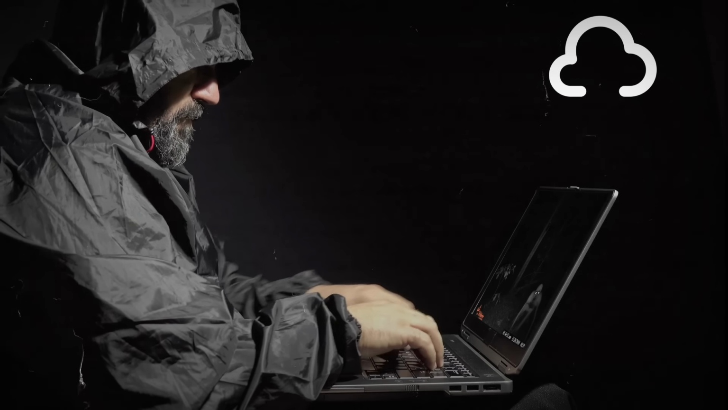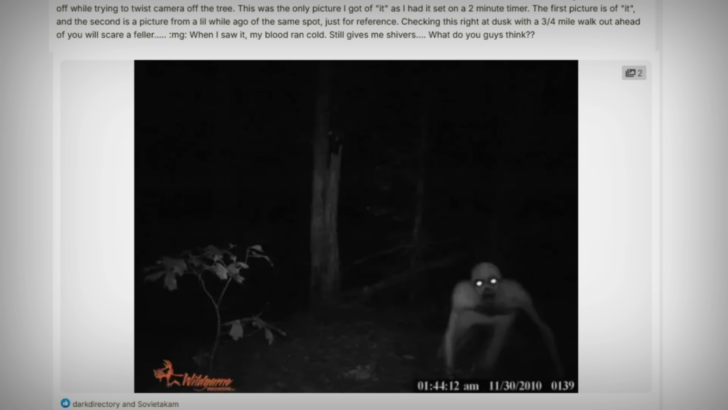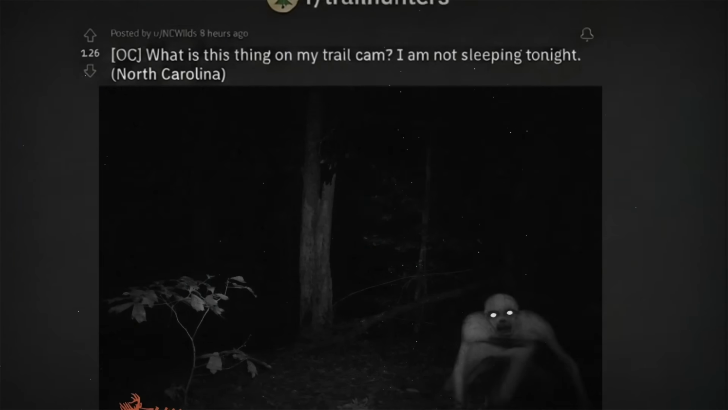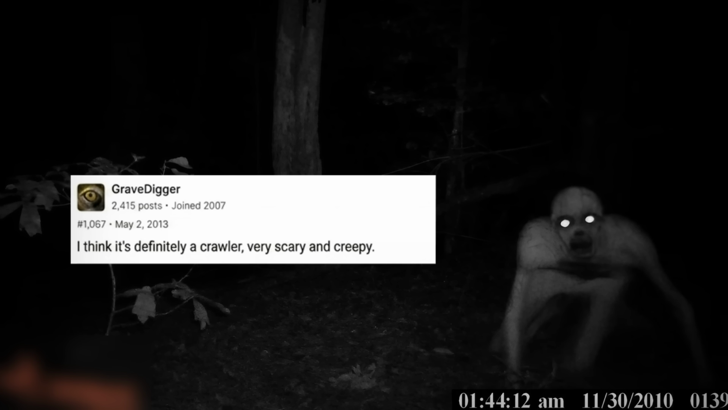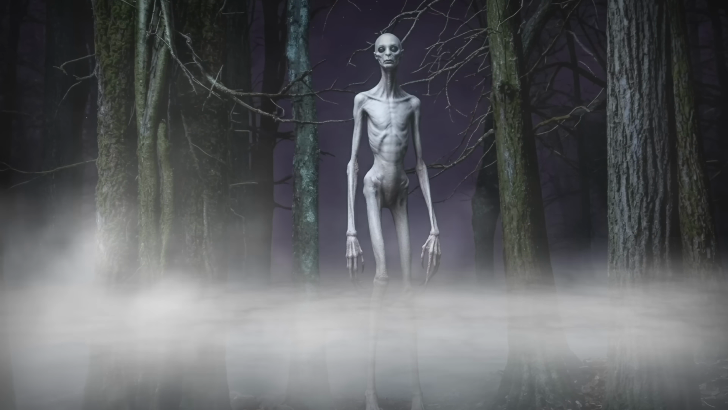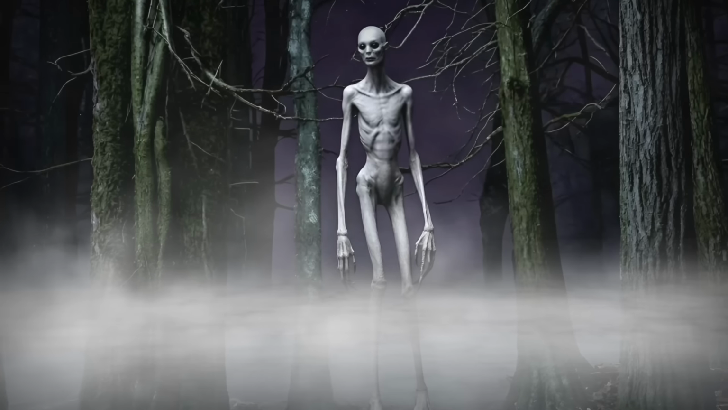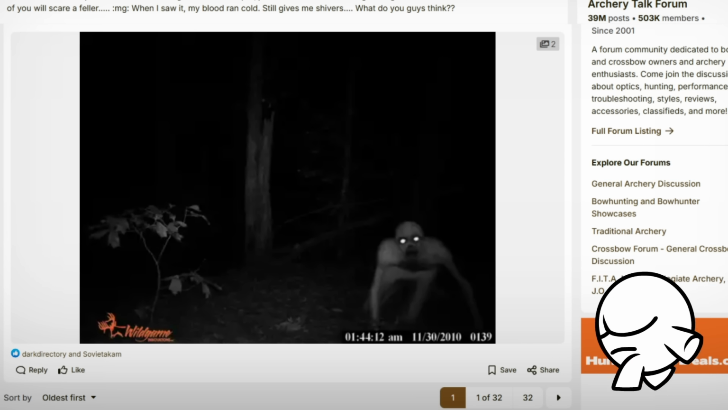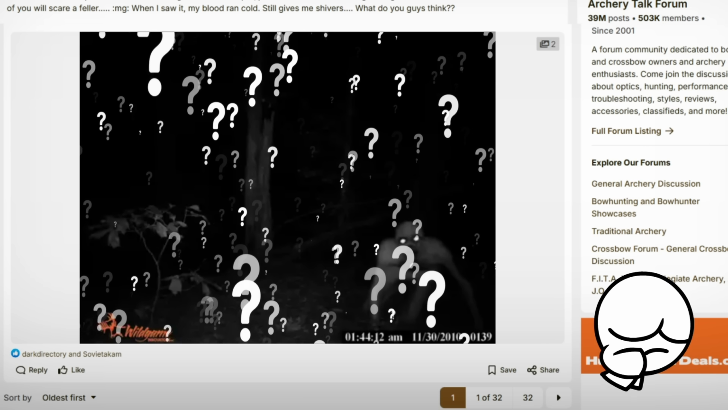The man uploaded this image to an internet forum, as well as other pictures from the trail camera for reference. Quickly, it spread like wildfire, with many deeming this one of the clearest captures ever of a crawler. A thin, pale entity with big black eyes and claws said to roam the woods at night. But just as quickly, it came under some scrutiny for its authenticity.